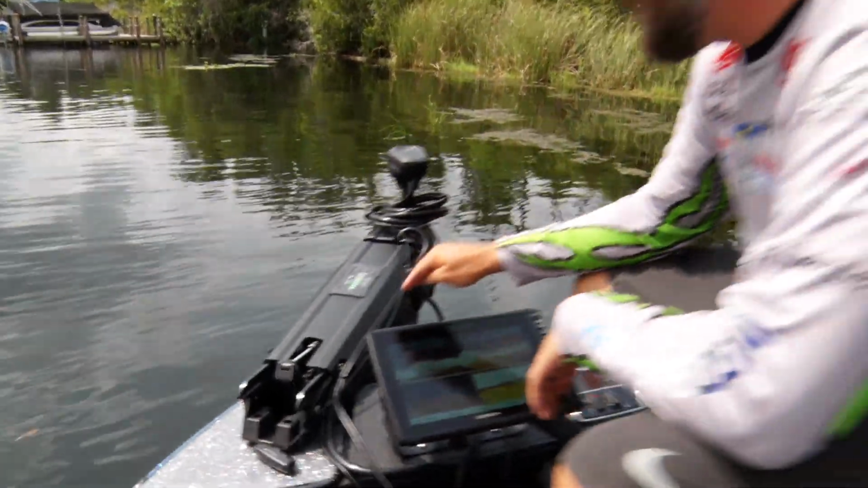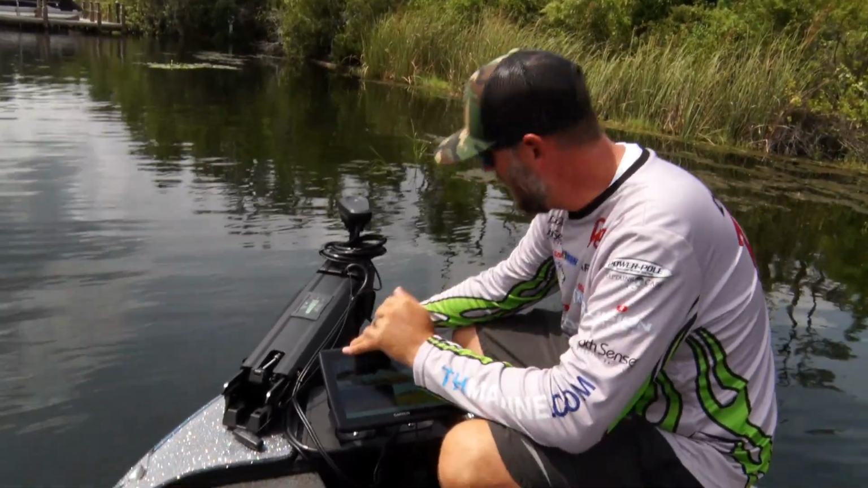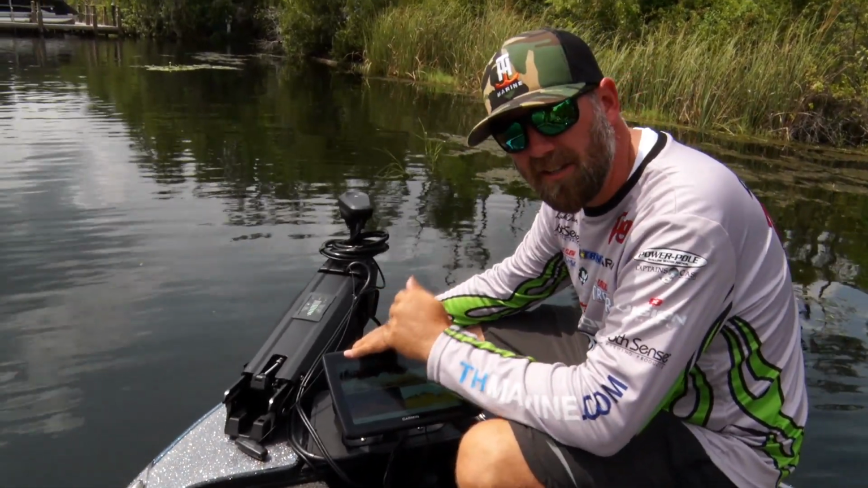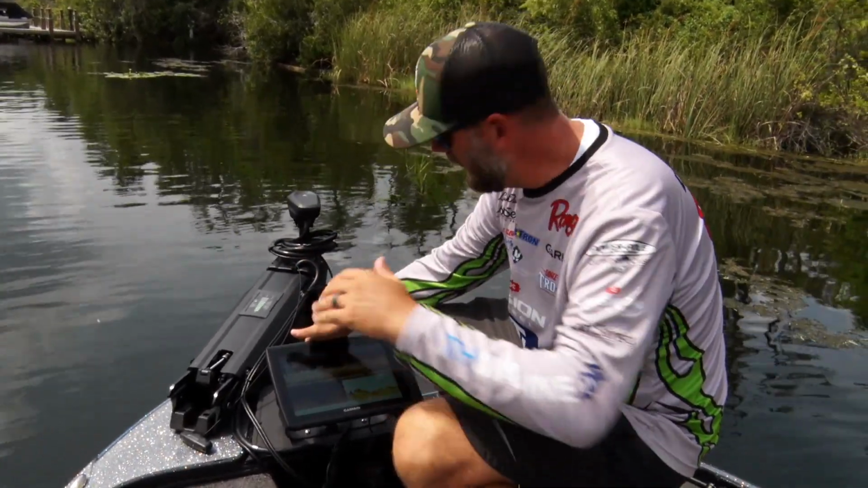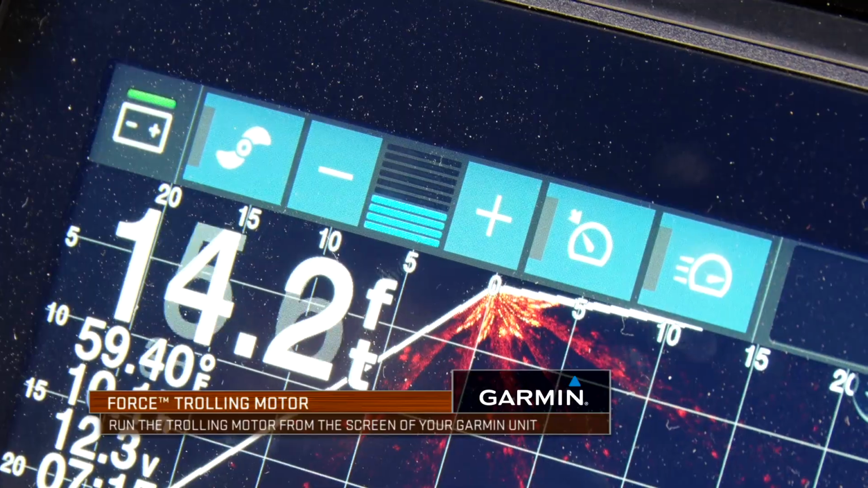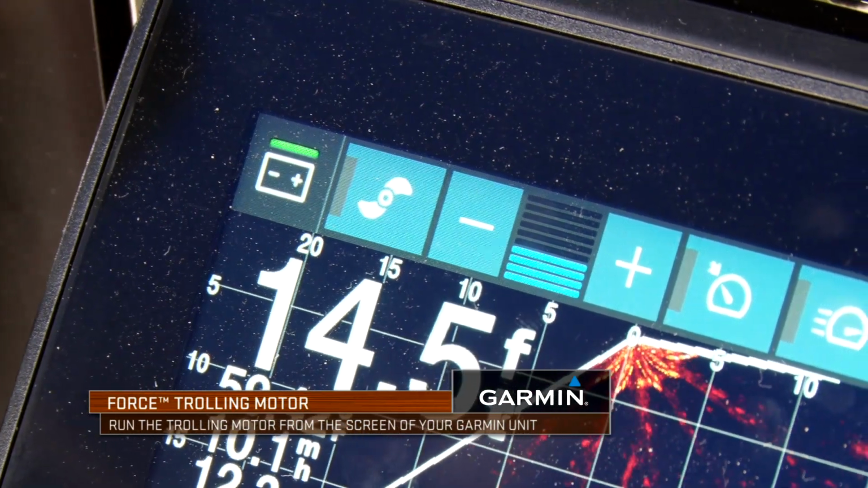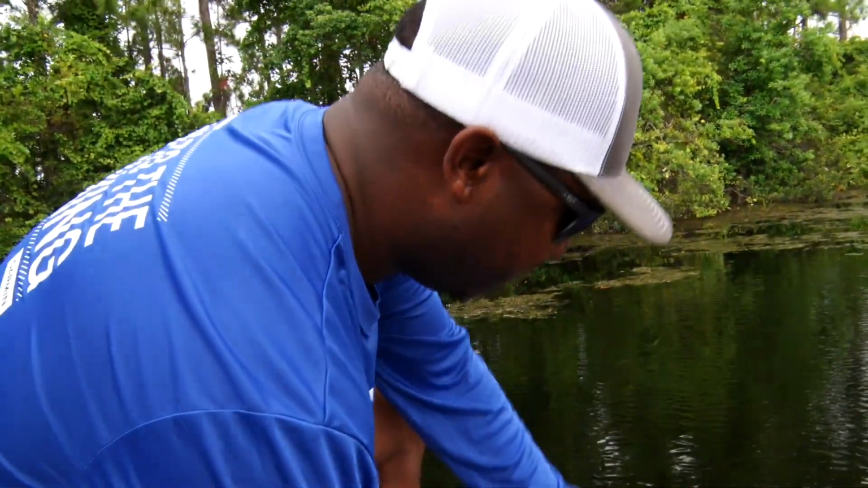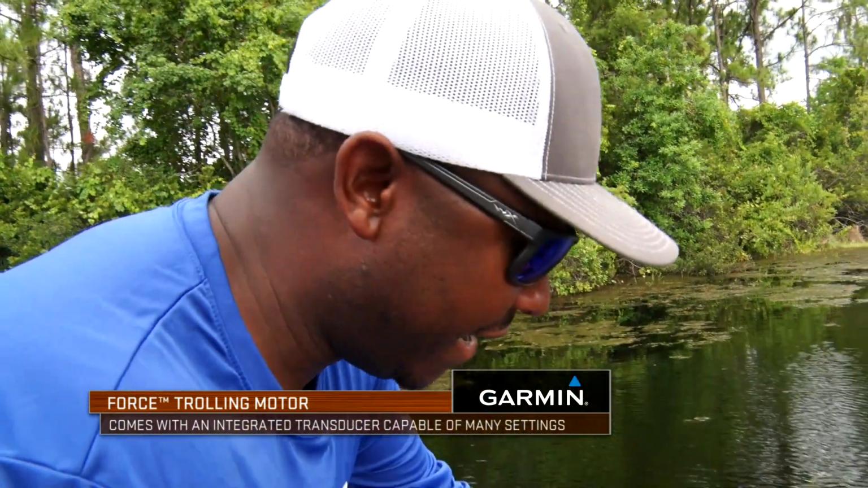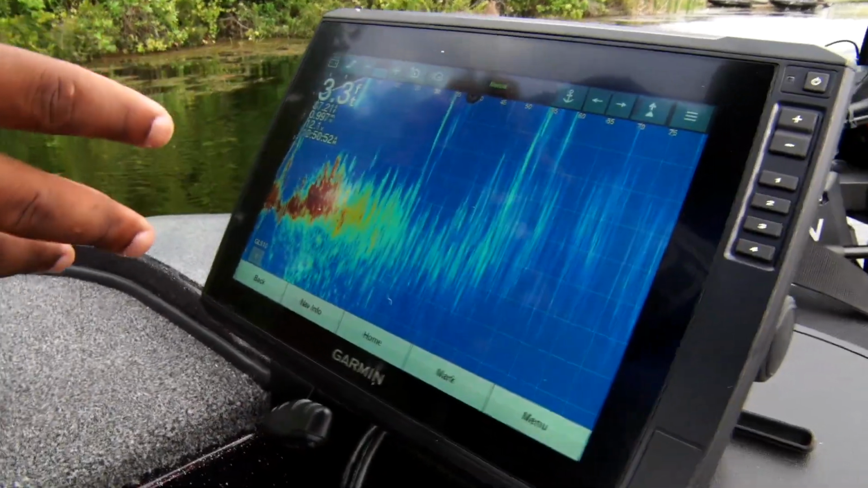One of the coolest features of the Garmin Force trolling motor is it perfectly integrates with your Garmin electronics. It has a built-in UHD transducer in it where the wire comes up the shaft, super clean rigging, ties right into your Garmin electronics, and you can actually operate the trolling motor right here from a control panel on your unit. So again, right now I have it on my Panoptix unit, but it's integrated to where I got my traditional 2D sonar, my down scan, and my side scan, high def, all right here. It's all connected right here.